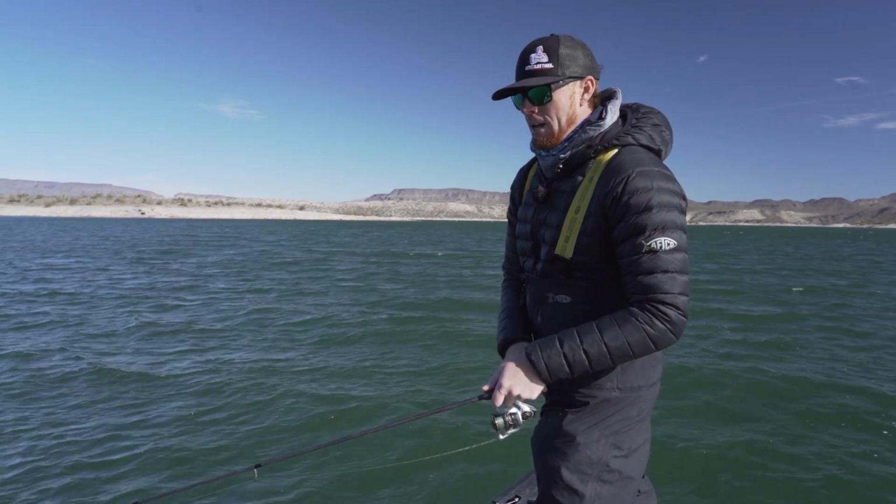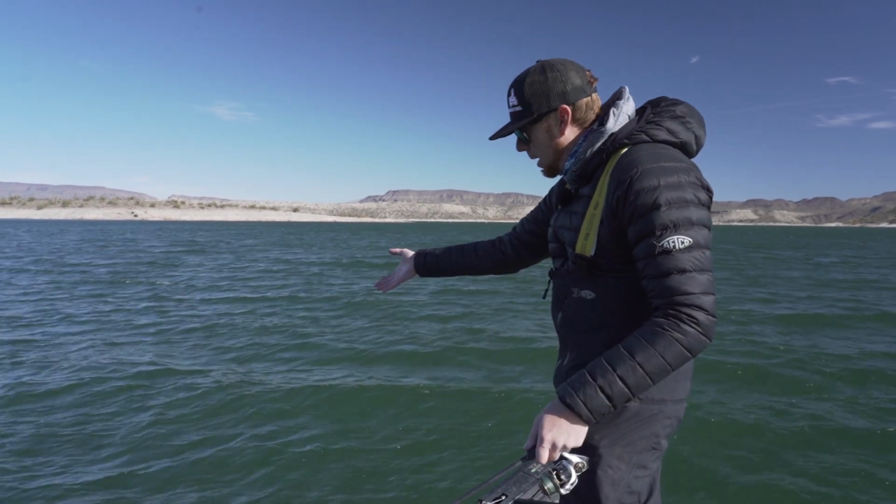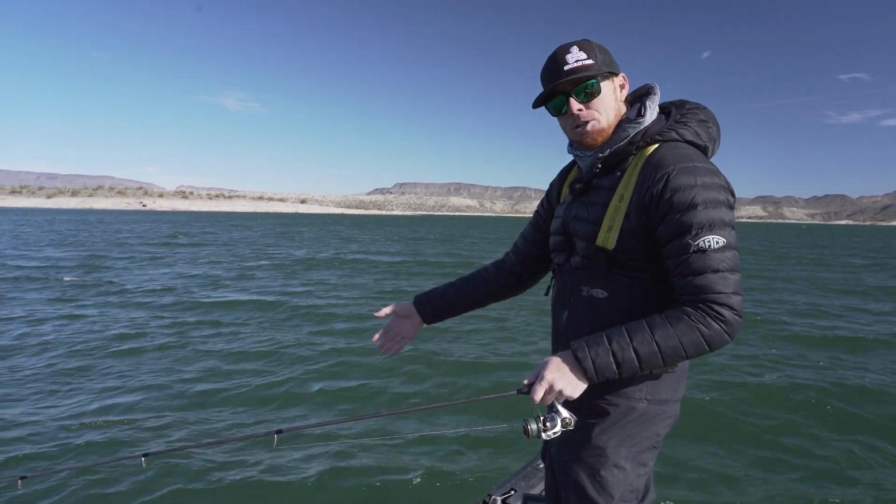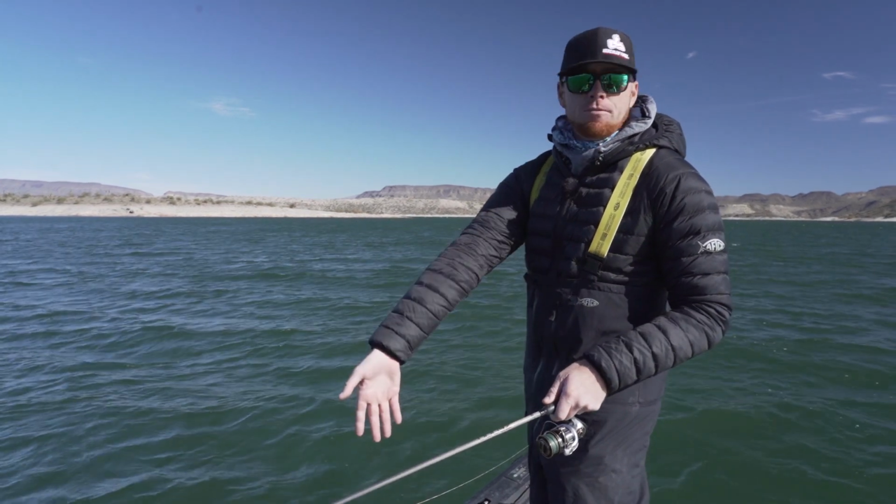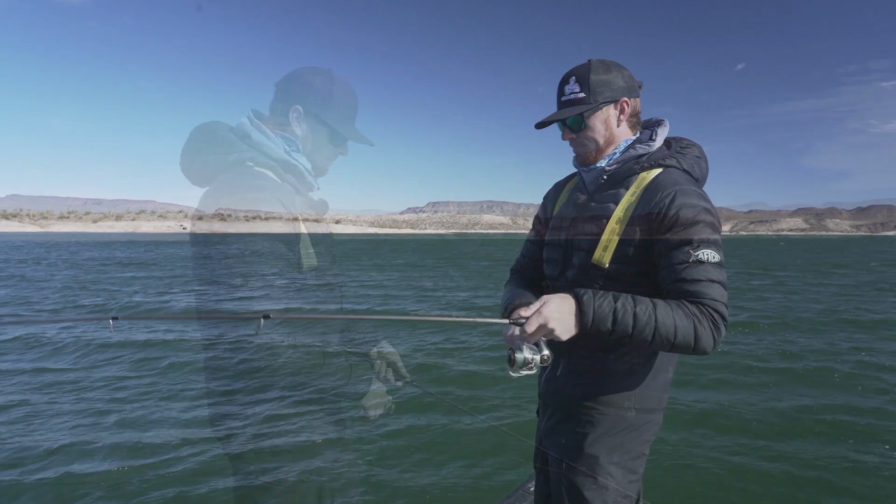And a lot of times what that allows me to do is actually lead the fish. Like when I'm really paying attention to my graph, I can see a fish possibly swimming one direction. I can have my bait falling in front of that fish by the time it gets to where it's going.